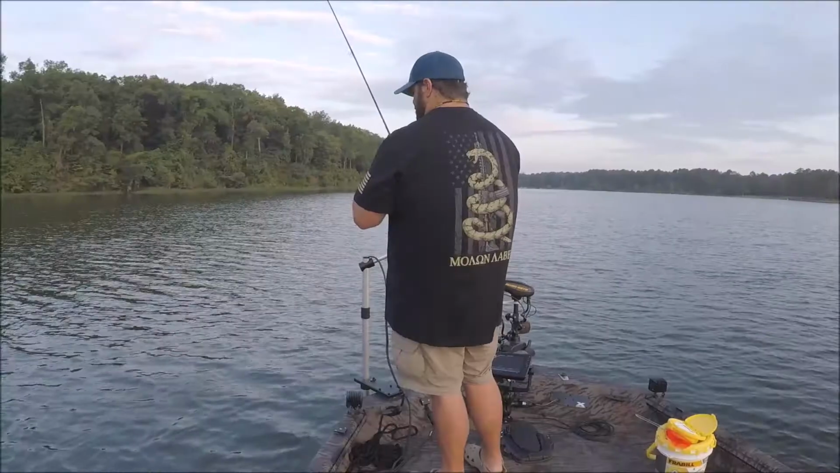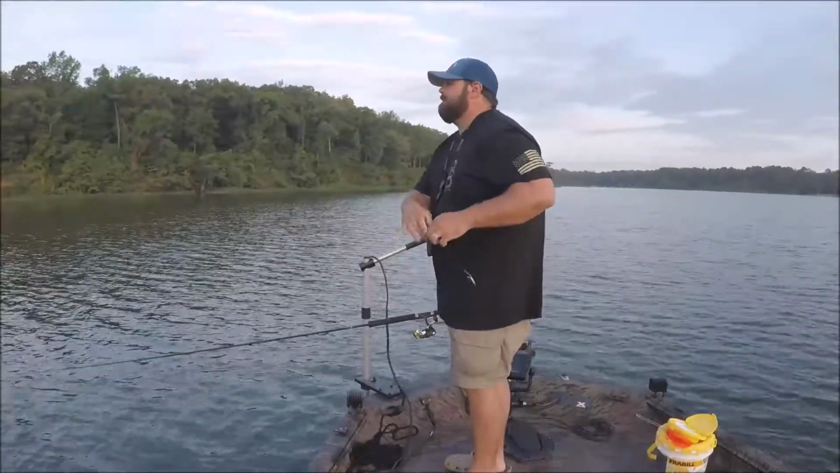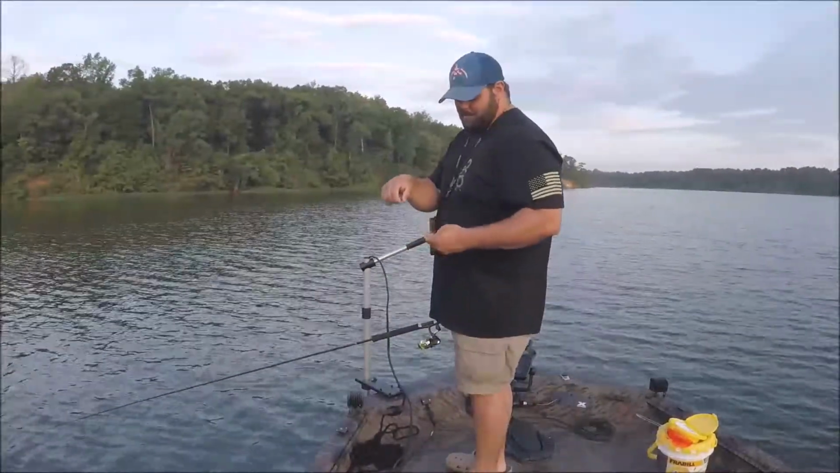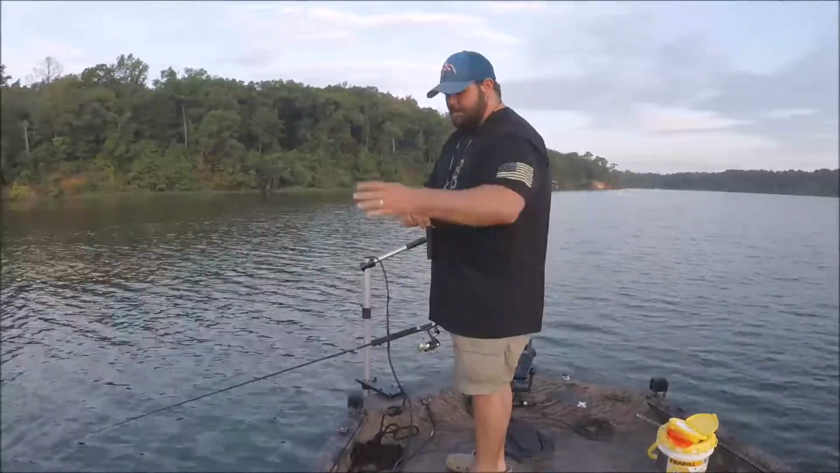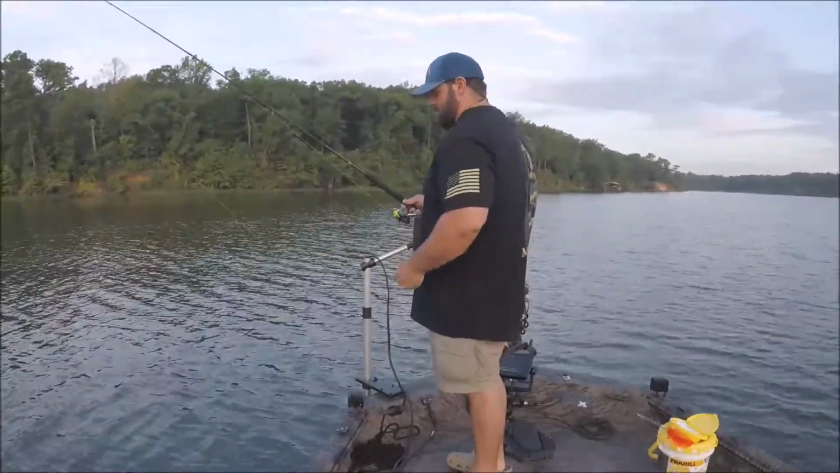So pause with me for a second. Let me get set up and see if we can put a couple of these in the boat. Well, they're not going to do it here. I had one little bite and it wasn't really aggressive. Wouldn't even really call it a bite. On to the next spot.